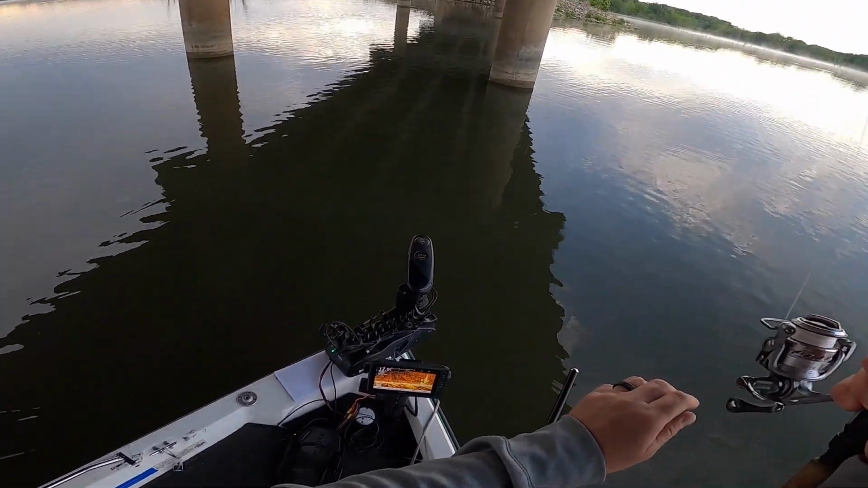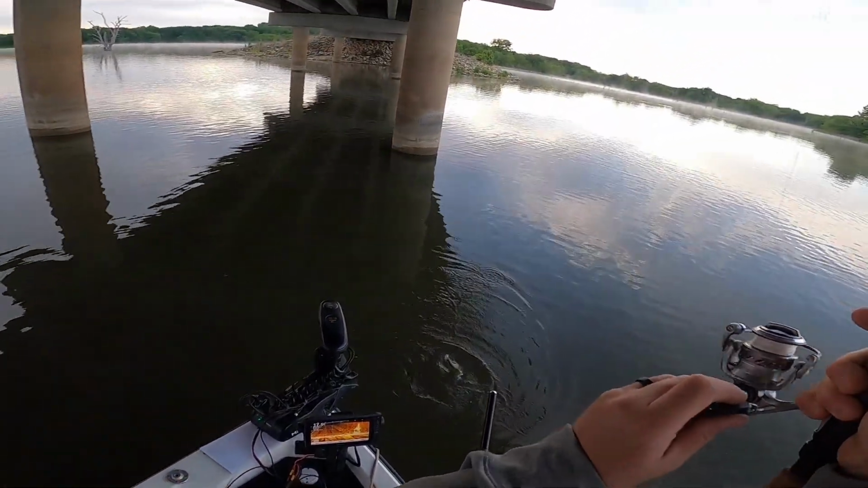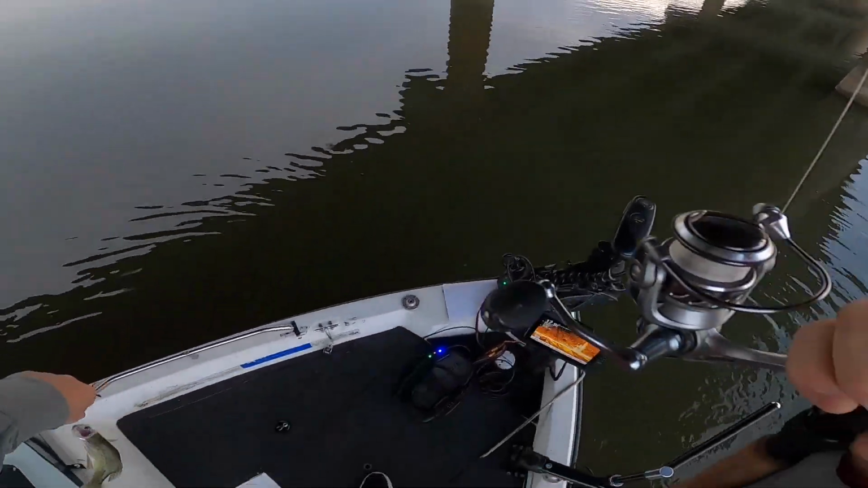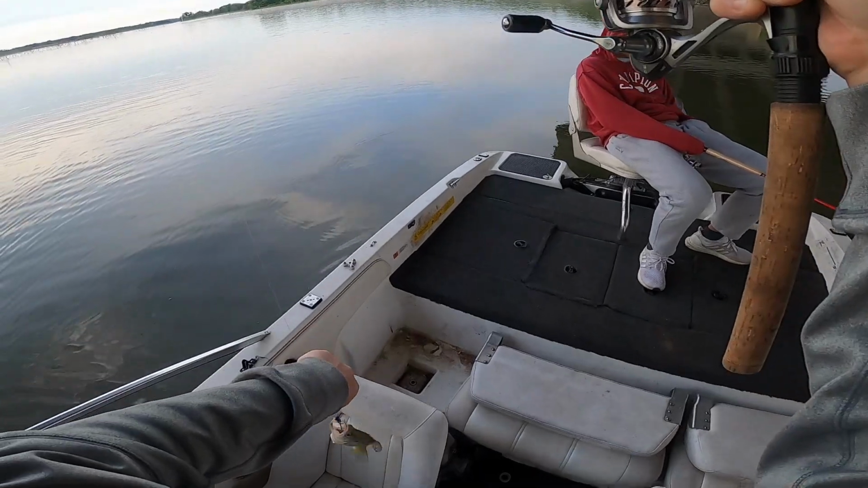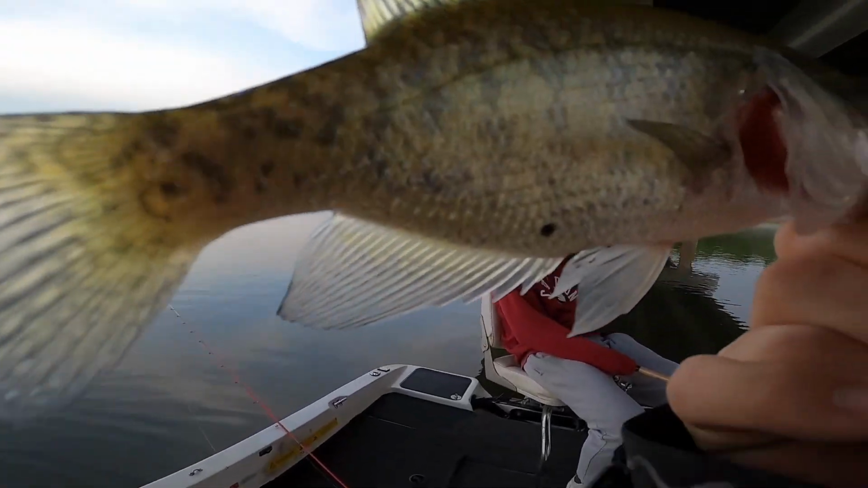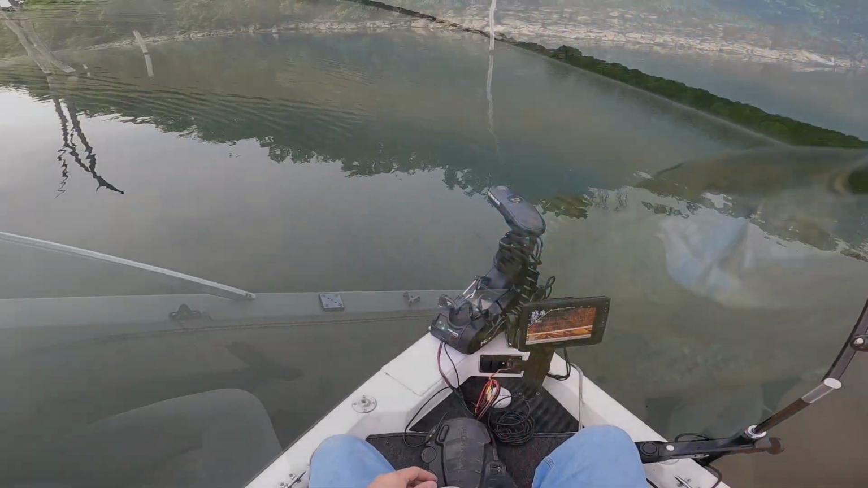Yeah. Fish right here. Right in the front of the boat. Come drop out right in front of us. There's a nice school of them there. I think I'm going to get more fish. Check him out, folks. He's a little one, but it is a fish. I'm happy to catch him.